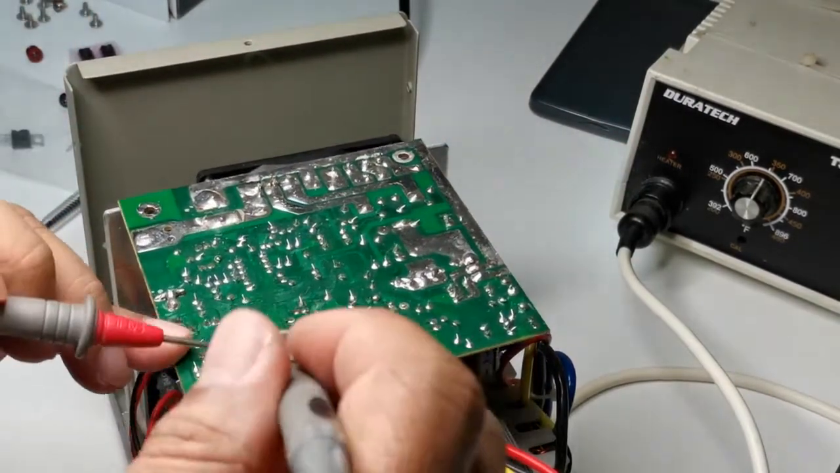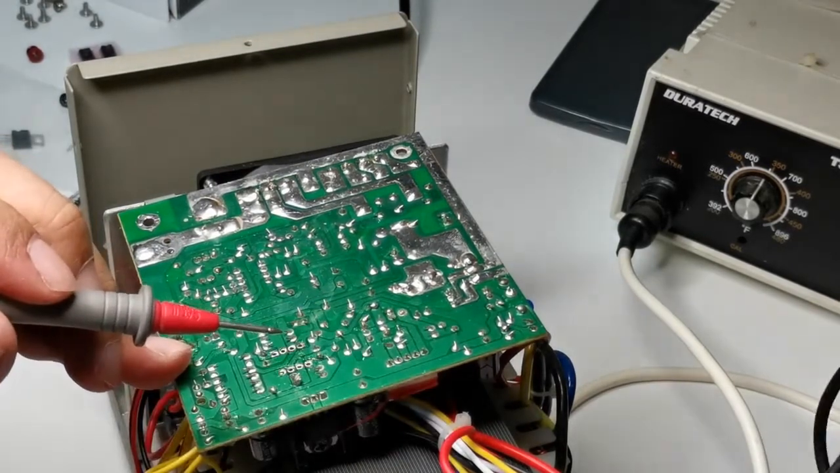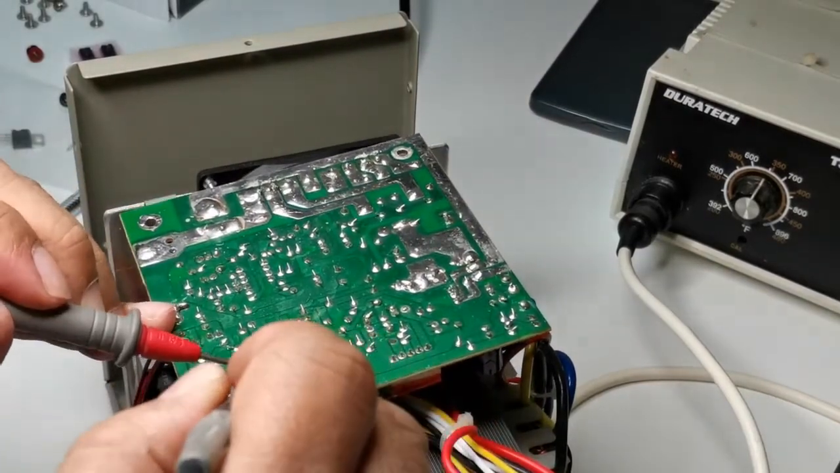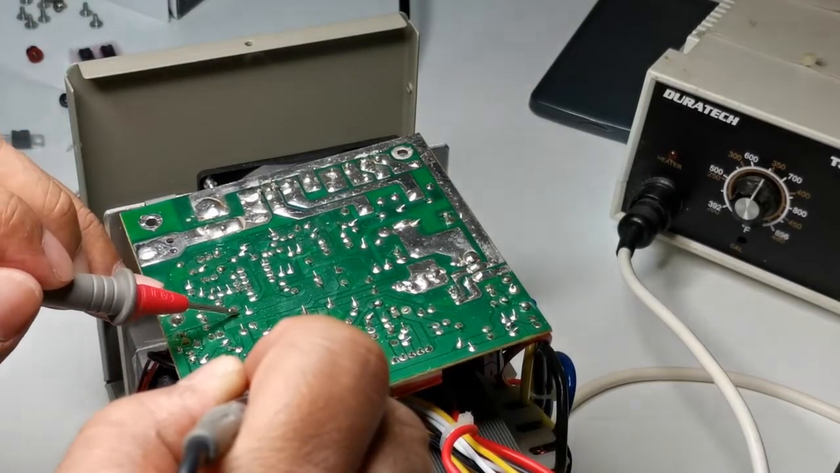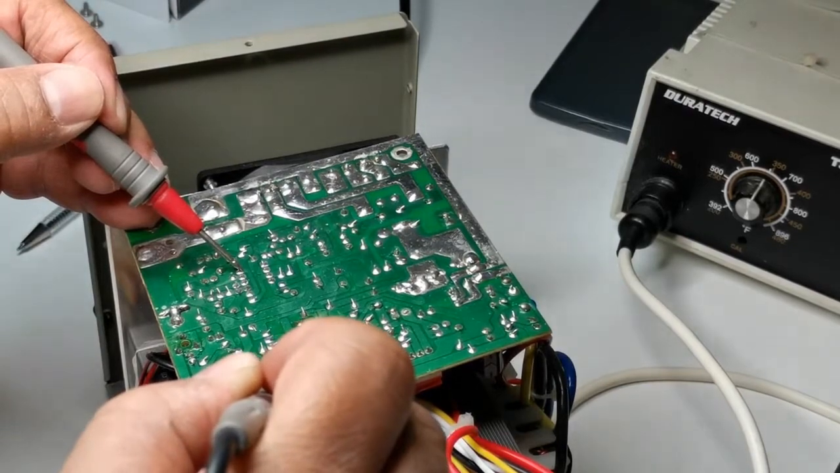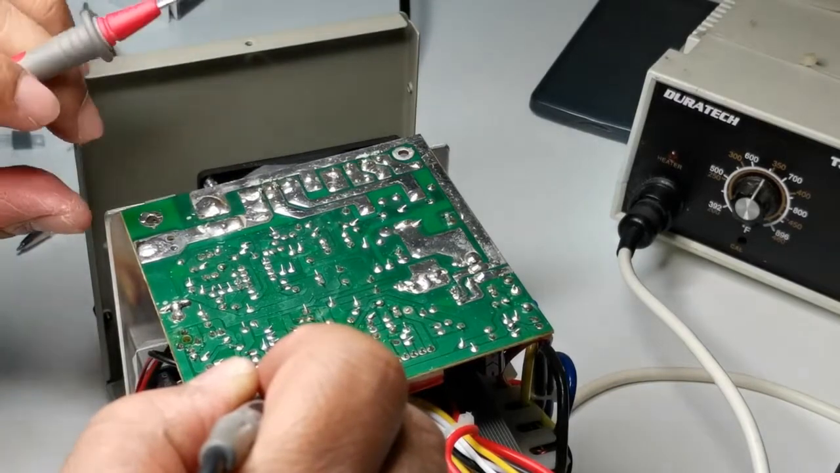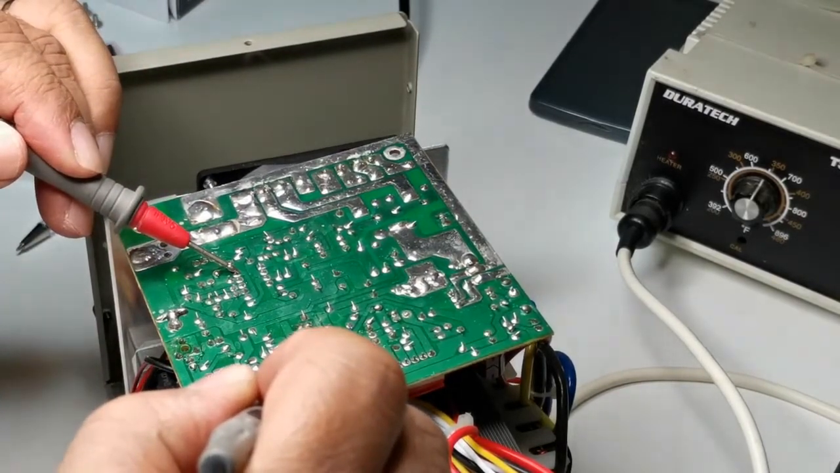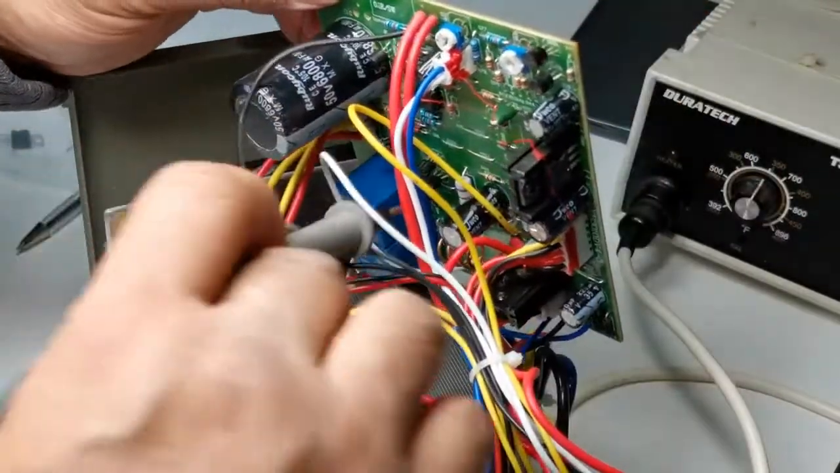So we'll find where the output of the voltage regulator is going. We have to trace where it is going. It's going this way, and here. So it seems like there's still another 8-pin chip which is connected to the output of the regulator. So we'll have a look at what this chip is.